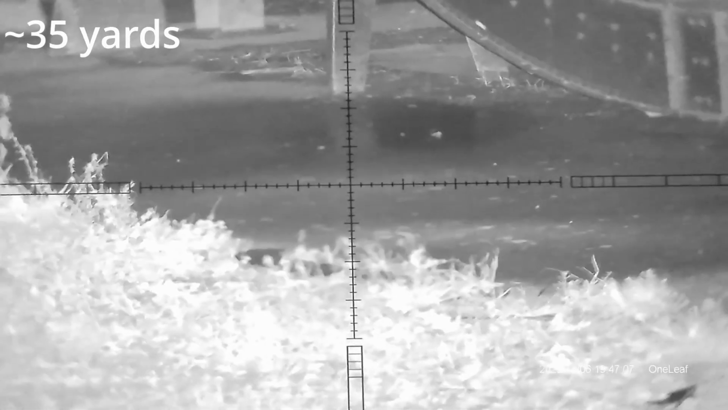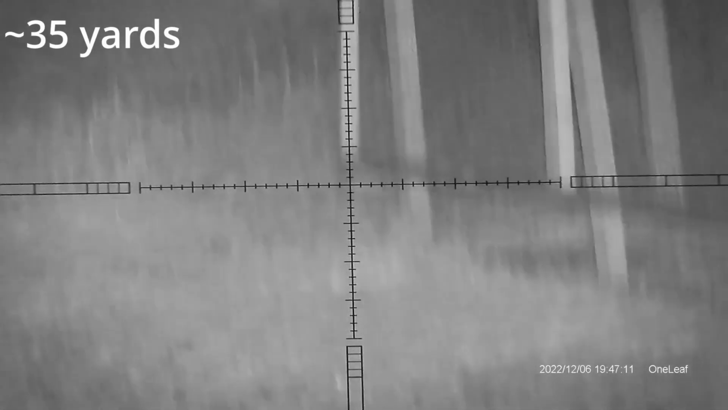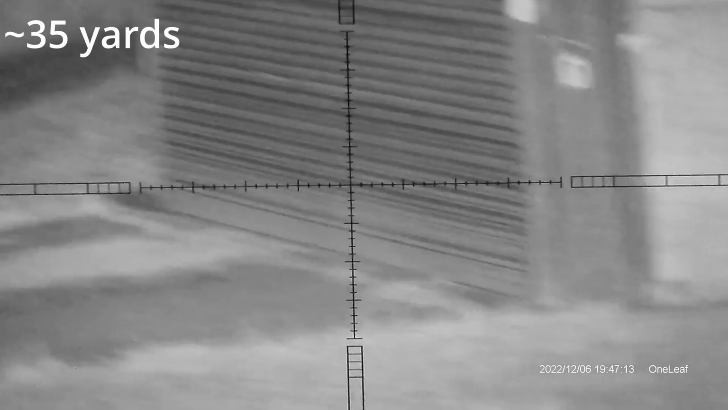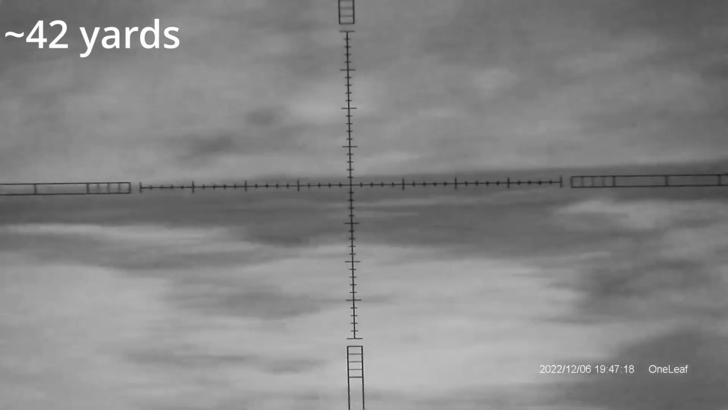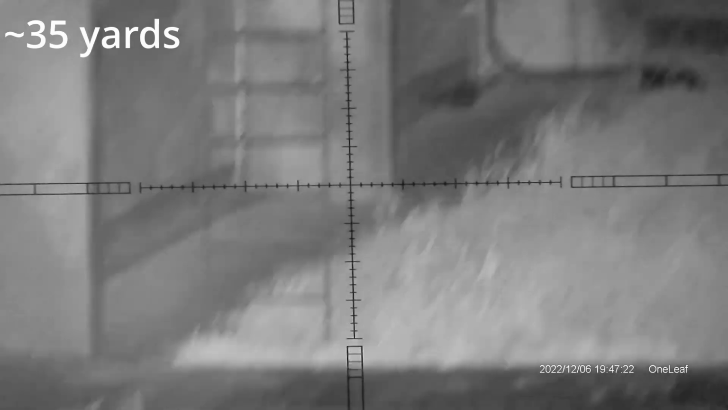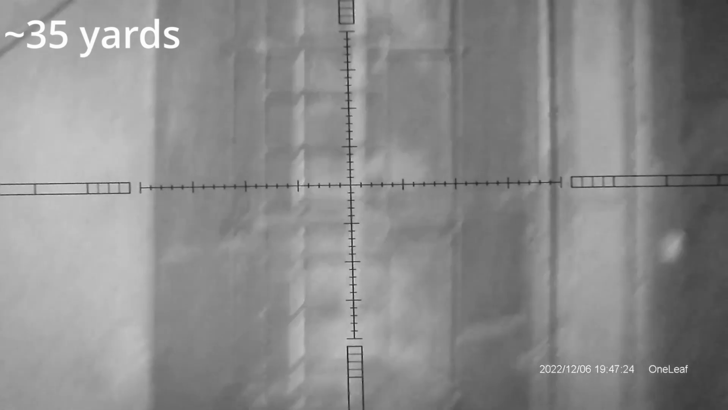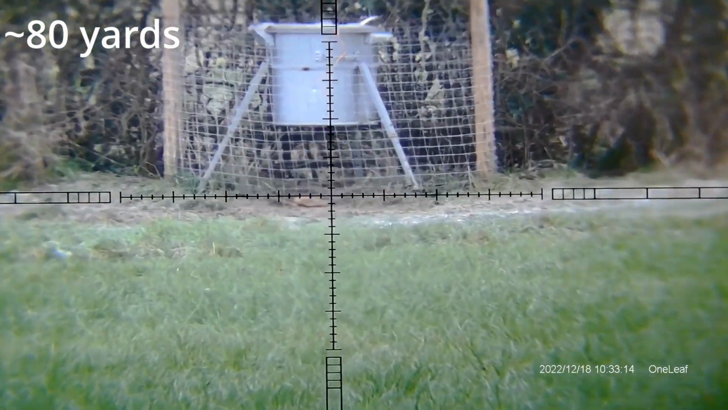You can see from the approximate distance in the top left, this unit has absolutely no problem whatsoever punching out to a good shooting distance. You're looking at 35 yards out to 42 yards here, and then I bring it back in and you can see there's no difference whatsoever. And in the daytime this thing is absolutely beautiful. We're looking at about 80 yards here across the field.